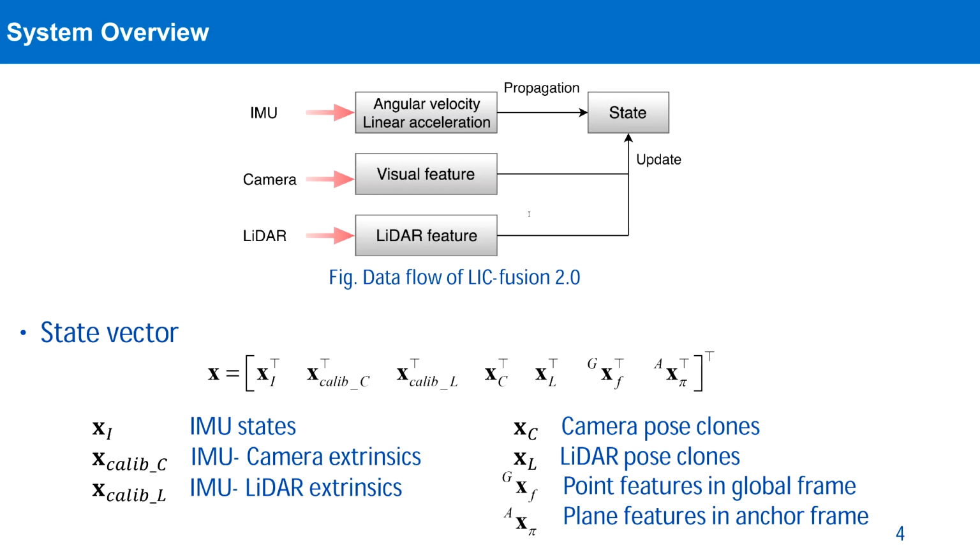The framework of the proposed system includes two main stages, the propagation and the update, which follows a filter-based MSCKF pipeline.